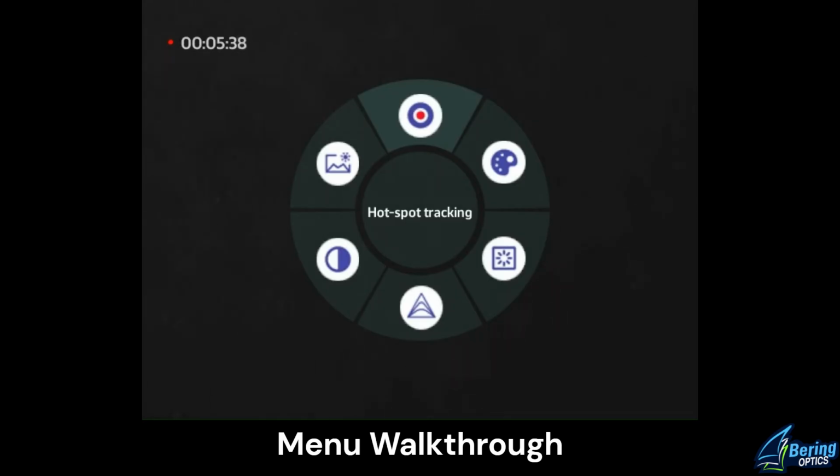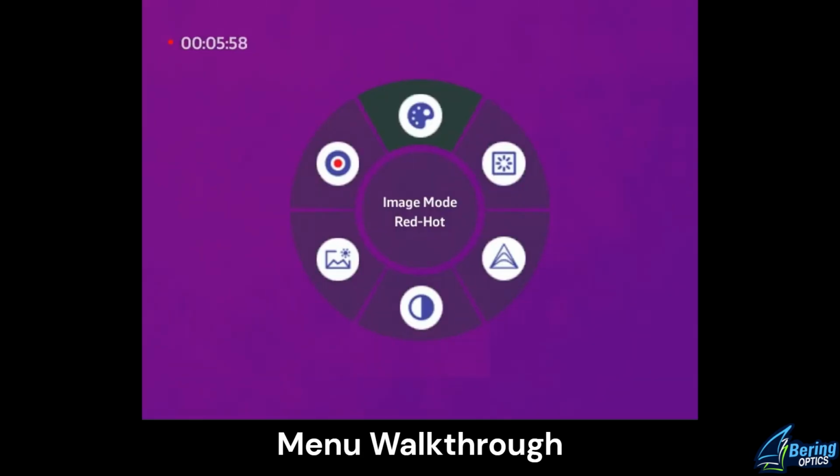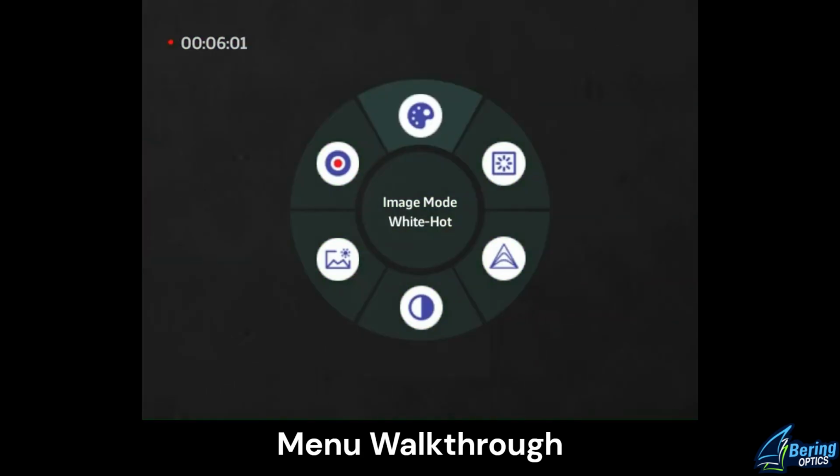Hotspot tracking, I've never really used hotspot tracking, but a small little cursor will come up as you're looking at a scene, and it'll show you an indicator on the hottest part of that scene. Image mode, this is going to be your color palettes or your color modes. You got white hot, black hot, red hot, and green hot. Screen brightness, you can go to 10 to 100%. And lastly is enhance or sharpness, and this is values 1 to 15.